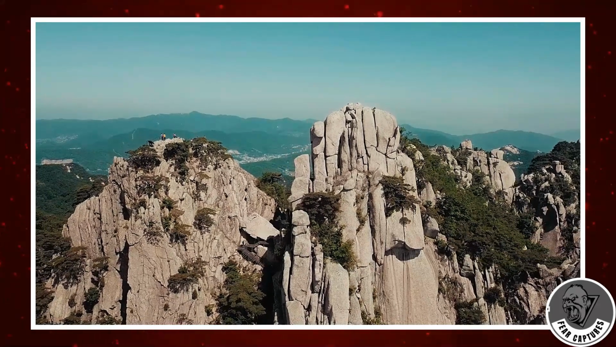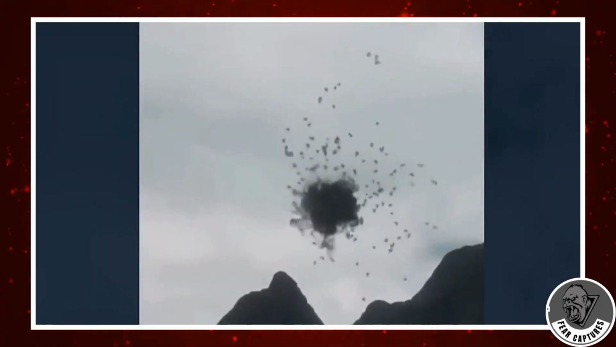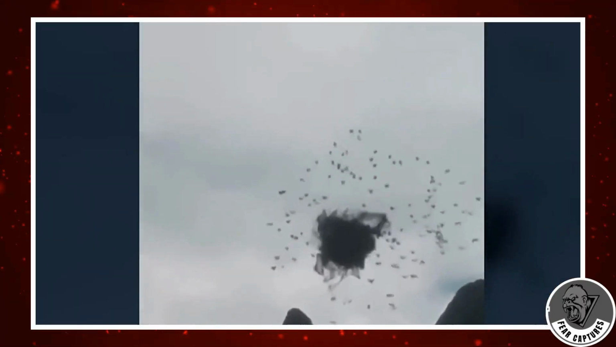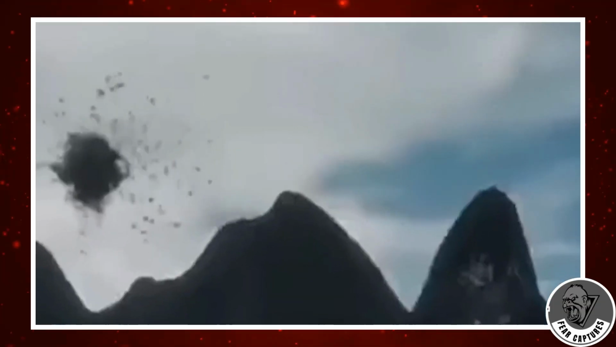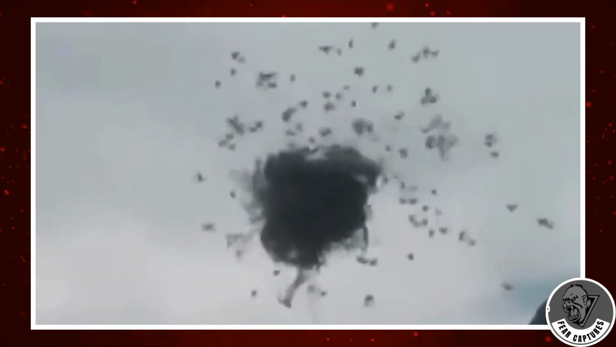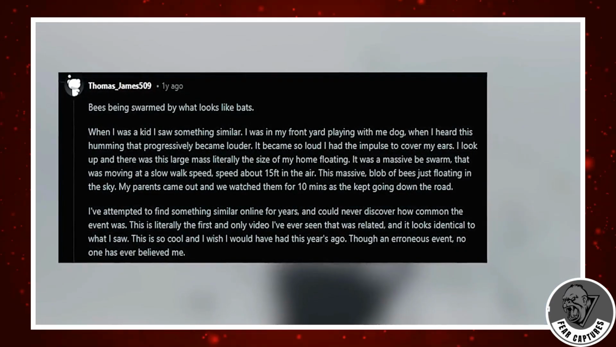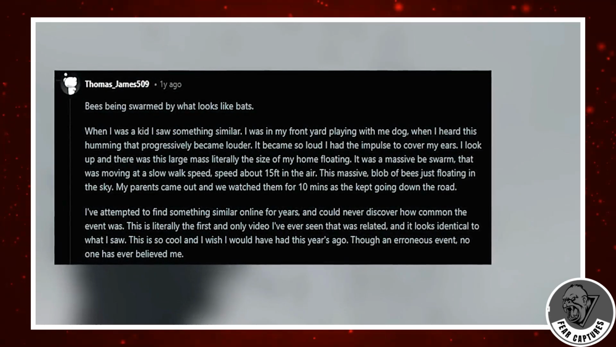While hiking abroad, a group of students captured something you do not see every day, a dense ball of bees being swarmed by bats. The footage is the kind of natural oddity that makes you pause, bats darting through the air, intercepting bees and forcing them into a tight, rolling sphere. One Redditor, Tom509, said the clip took him straight back to a childhood sighting he never could explain.